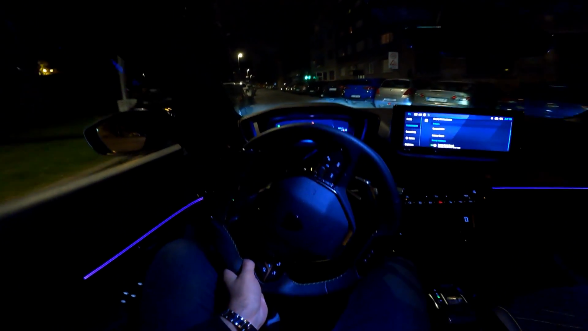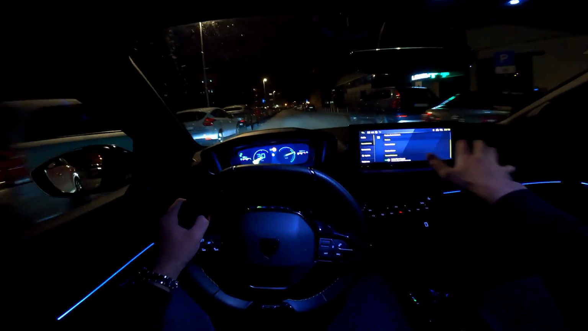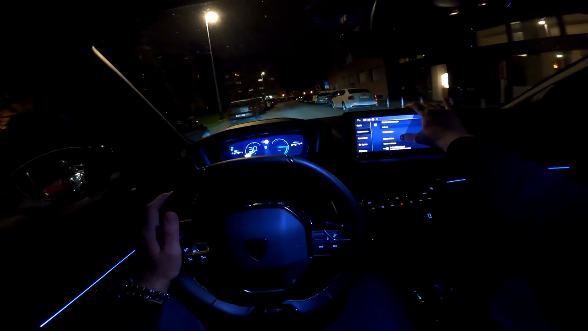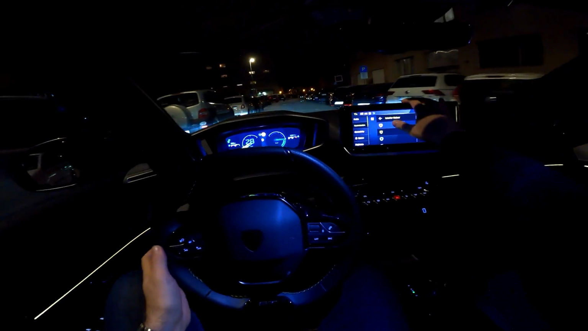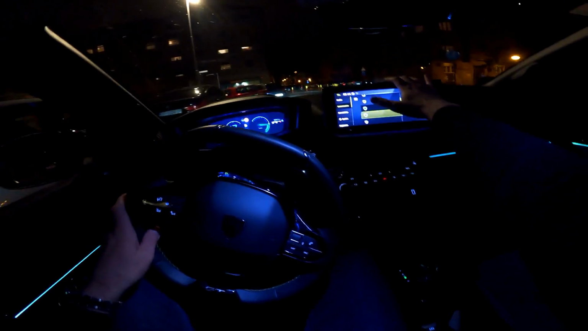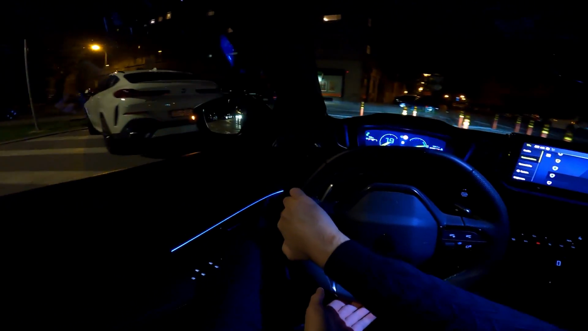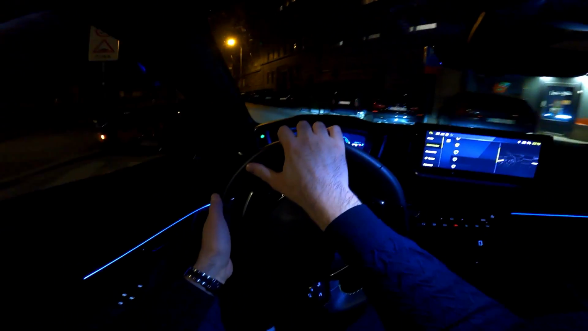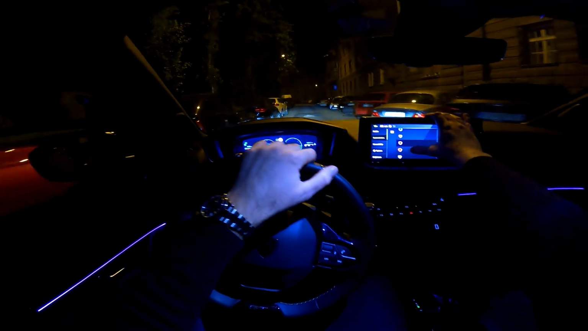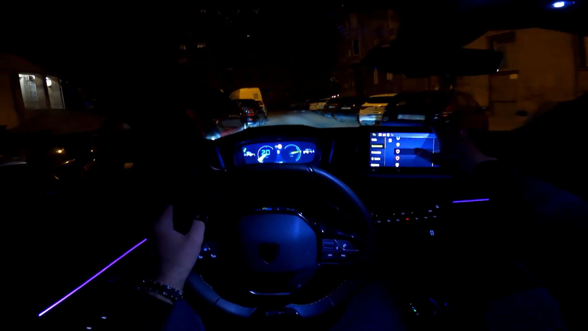And let's put the normal one for now. And this car has so many things here in terms of customization, a lot of options. So you can change the interior color, the ambient lighting. You may know that I'm a big fan of the ambient lights, and here I think they are very cool, and they make the drive even more relaxing in my opinion. Quite like the red one actually, but let's put the purple one for example.